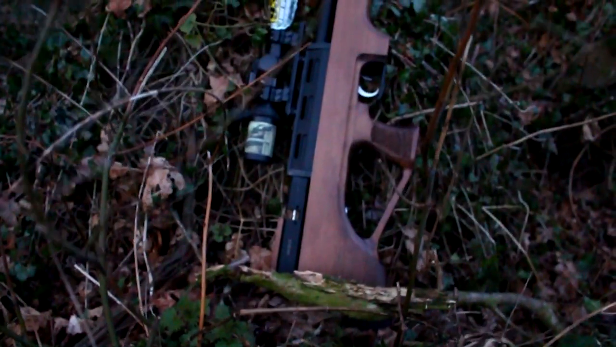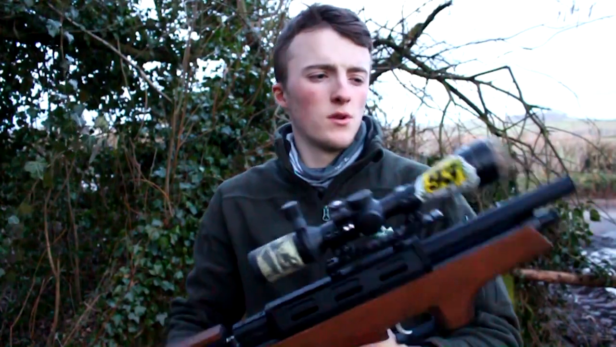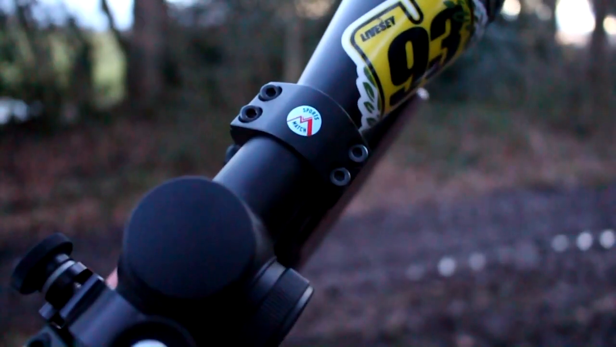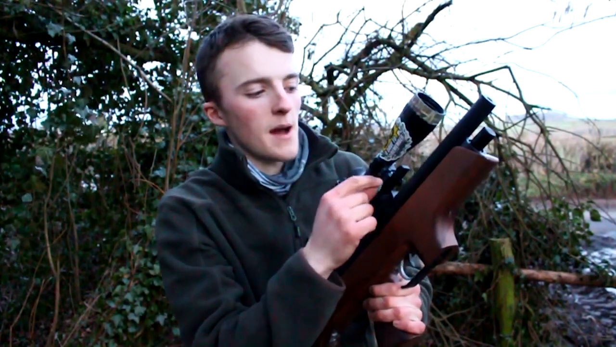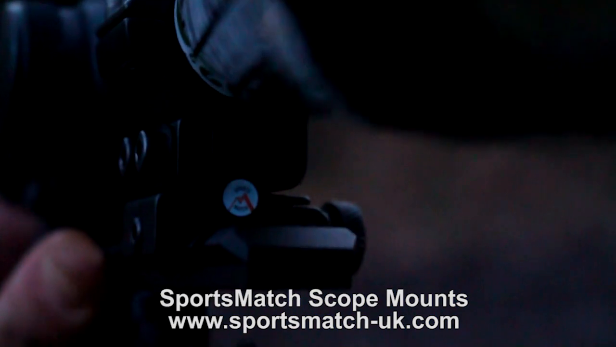On top of the Cometa, I've got the Hawk Air Max 25mm tube. This is the 4 to 12 by 40, and that's held on with Sportsmatch mounts. Something that you'll notice a little bit different is, so that I could put this scope on this gun, I've got some adapters from Sportsmatch, from Picatinny to 9mm dovetail. So that just means that I can put this scope on any gun with a dovetail rail.